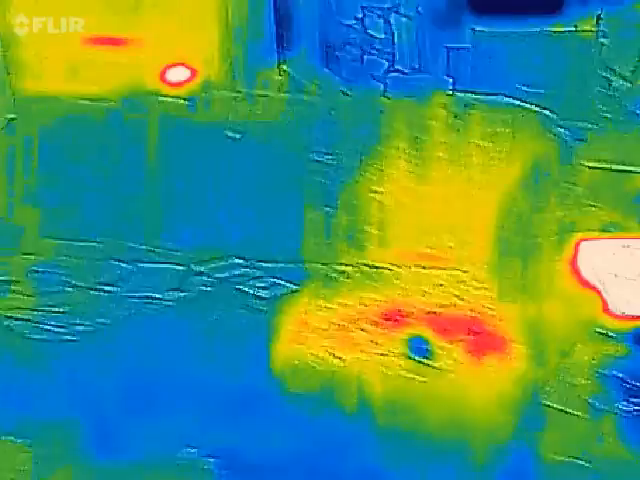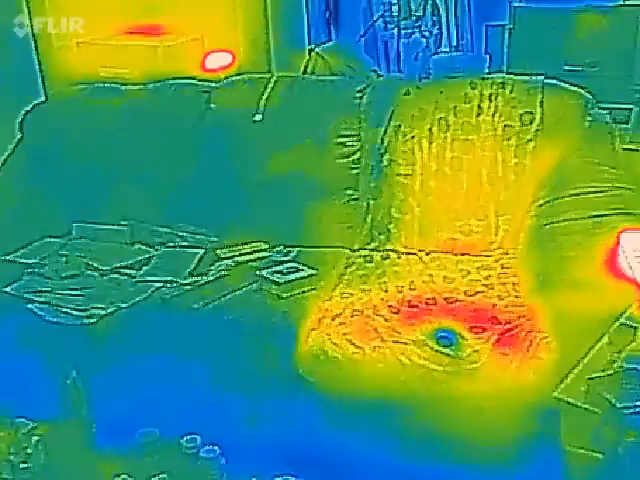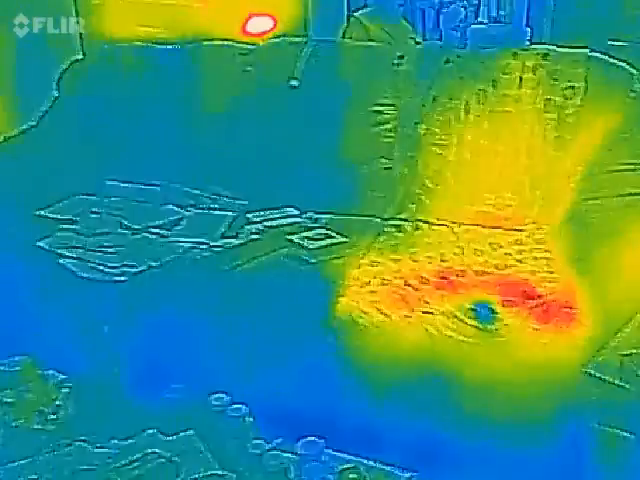Let's see, does this thing know I was just sitting on the couch? Yeah, you can see some leftover heat. I've been up for a few minutes, but you can see some leftover heat. And a cold spot. Okay, I don't know what that means, but let's not go there. All right, here's the lab.